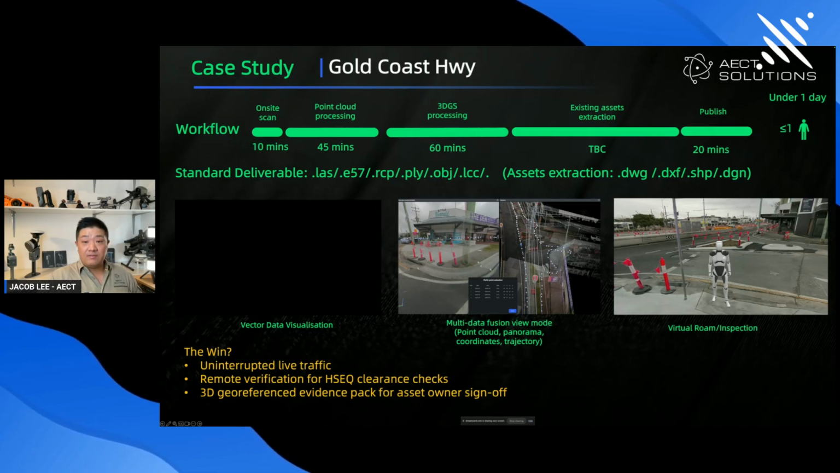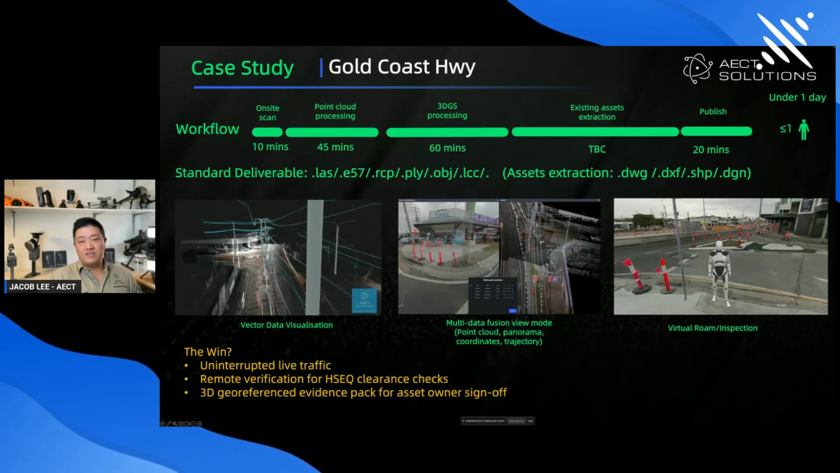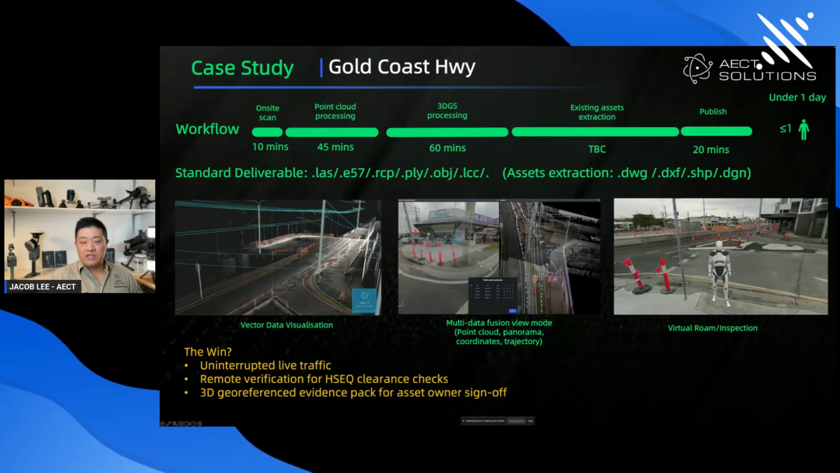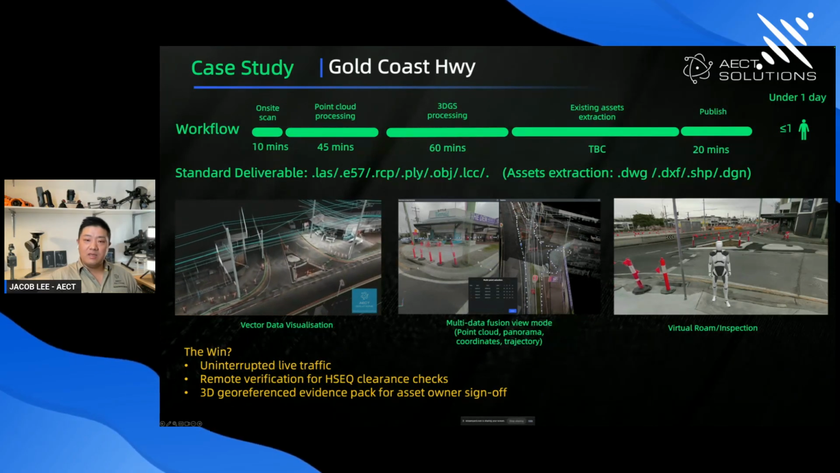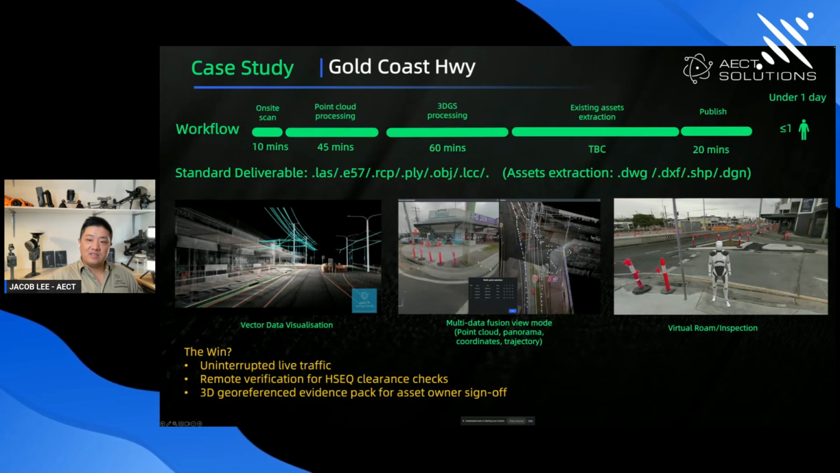And the same datasets can be used remotely and verified by multiple stakeholders and teams, whether from quality control, HSEQ, the GIS team, or the surveyor team. So in the end, we provide you a georeferenced evidence pack to support your sign-off.